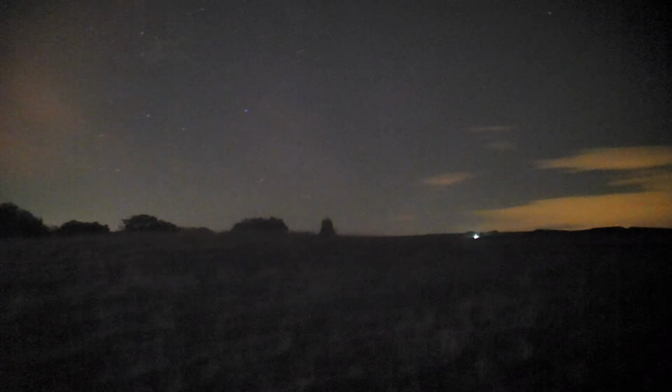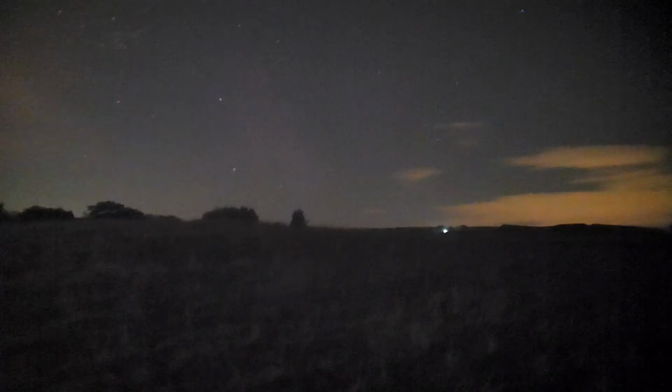So again, I'll just walk back up, the mirror, and them lights, remember, have gone. But you do get the feeling, I've said this in other videos, in this particular area you get the feeling you're being watched. And my guess is, there's people out there with IR cameras, farmer possibly, and there were two. I'm sure I was being watched there. It's a bit of an uneasy feeling when you're also on your own in the middle of nowhere.